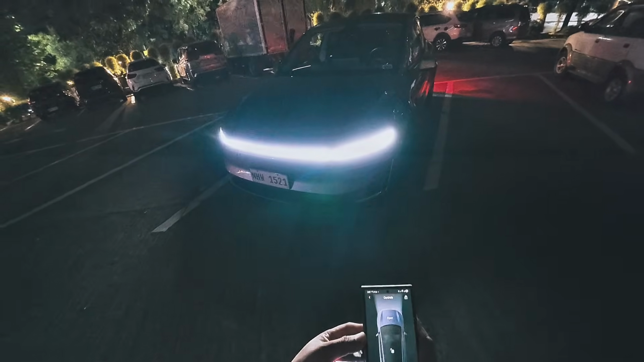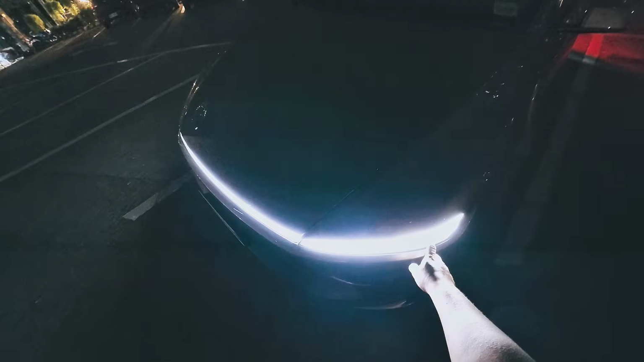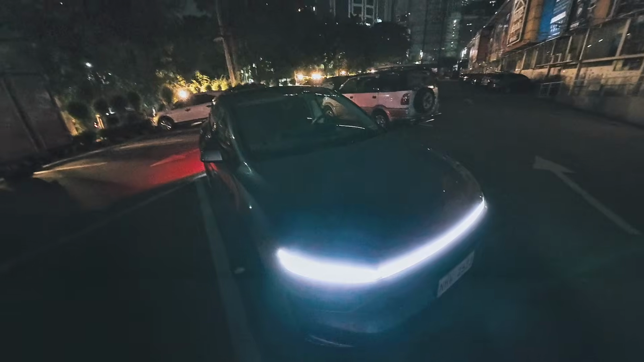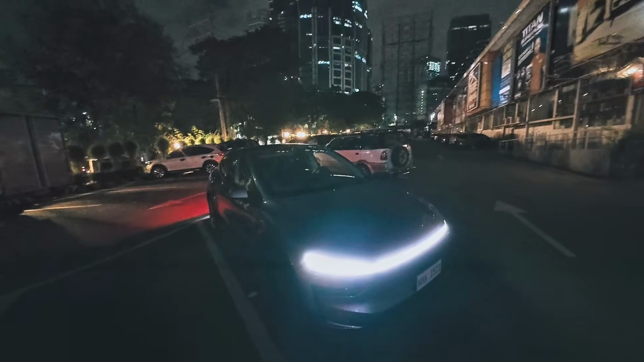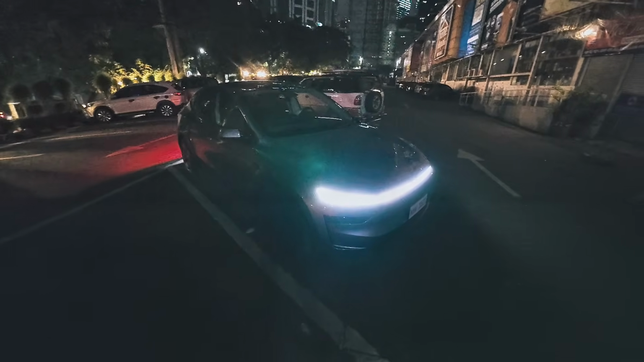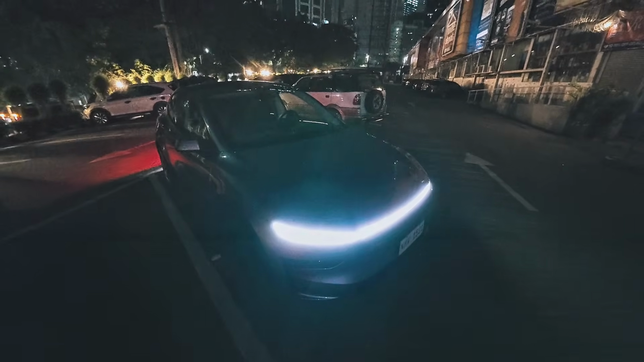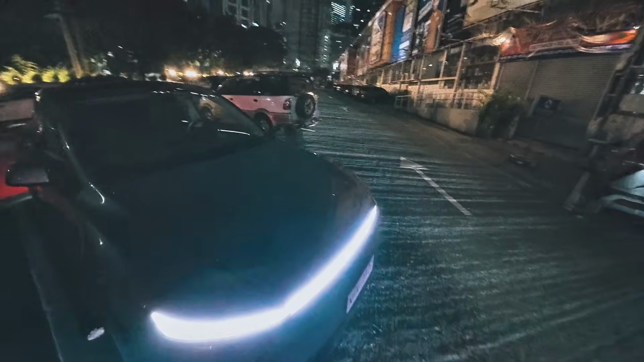This is an amazing looking light bar, I might add. Part of the newest model. Now to open up the frunk, that's right, you don't have an engine right here. You got a frunk or a front trunk. I opened it through the app.